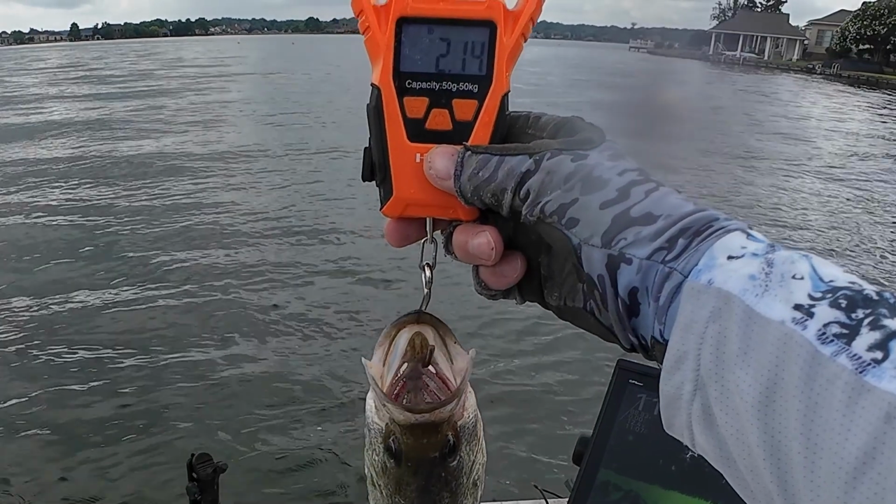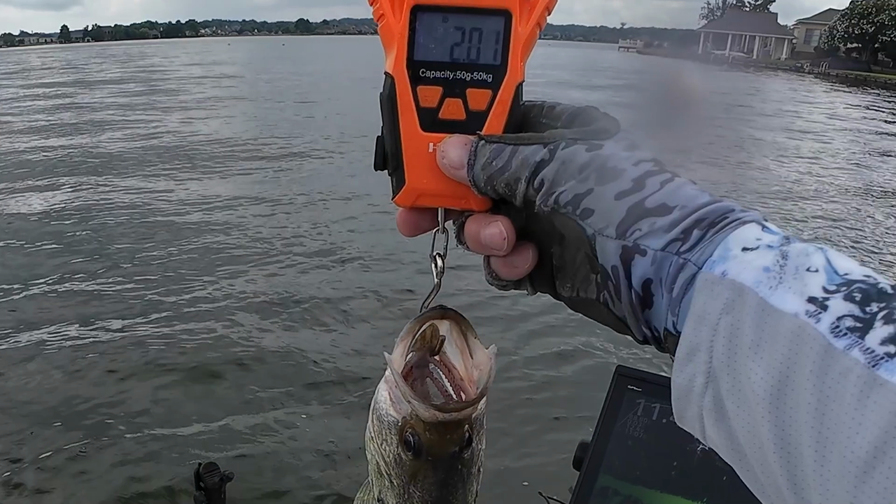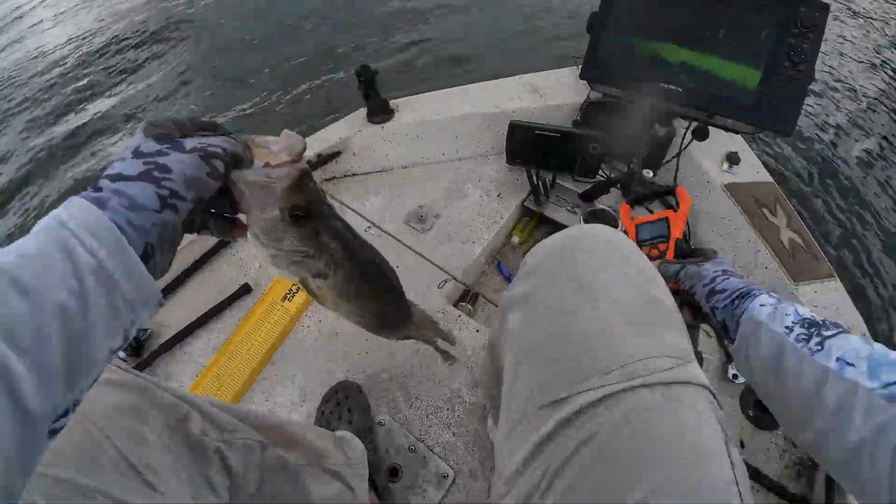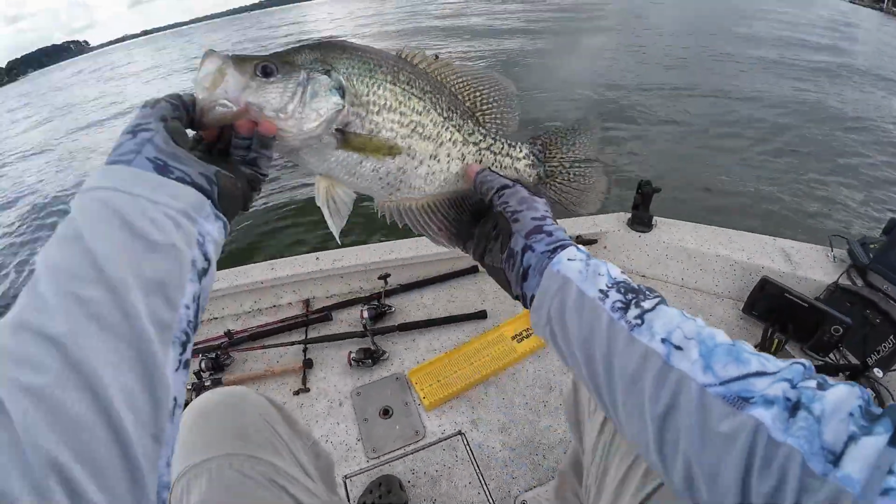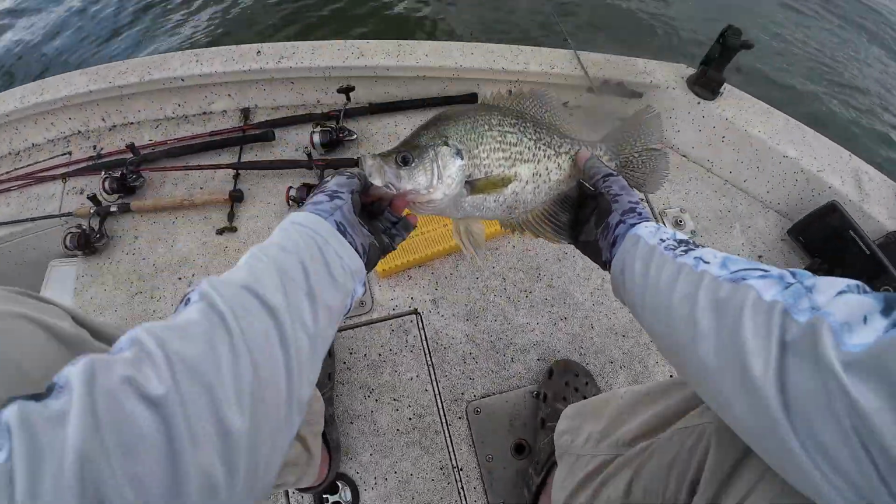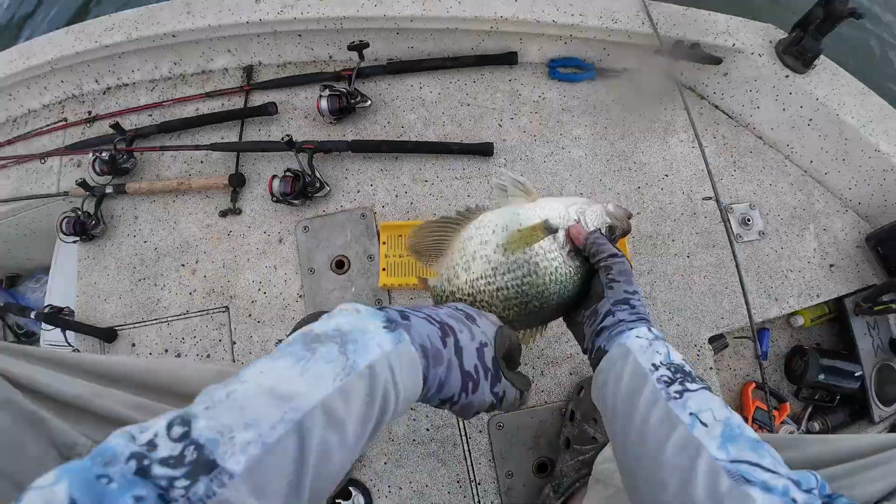That's a nice crappie right there. 2.23. I'm calling it 2.23. Gosh, 2.23 pound crappie. Look at that. Look how wide that sucker is, man. 15.5 inches. Get back in there.